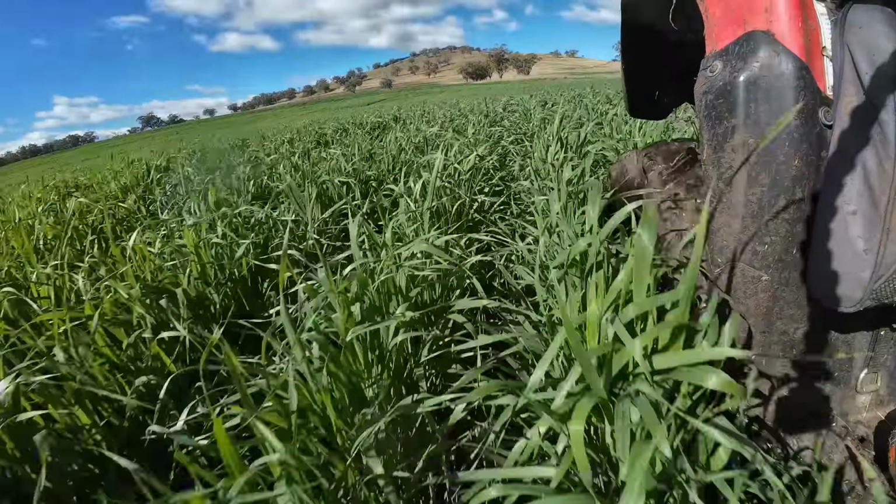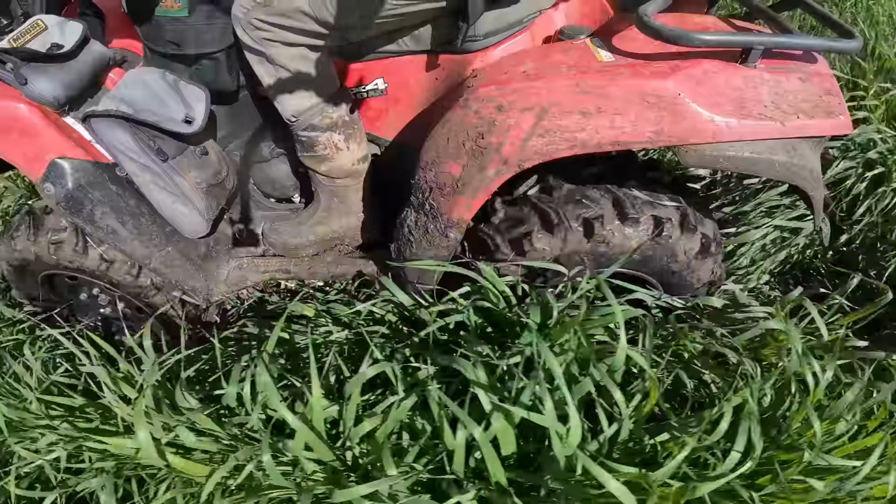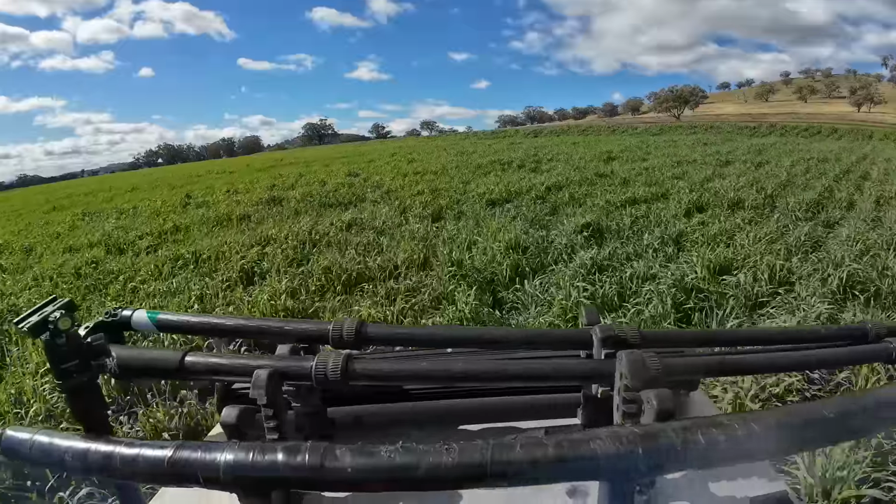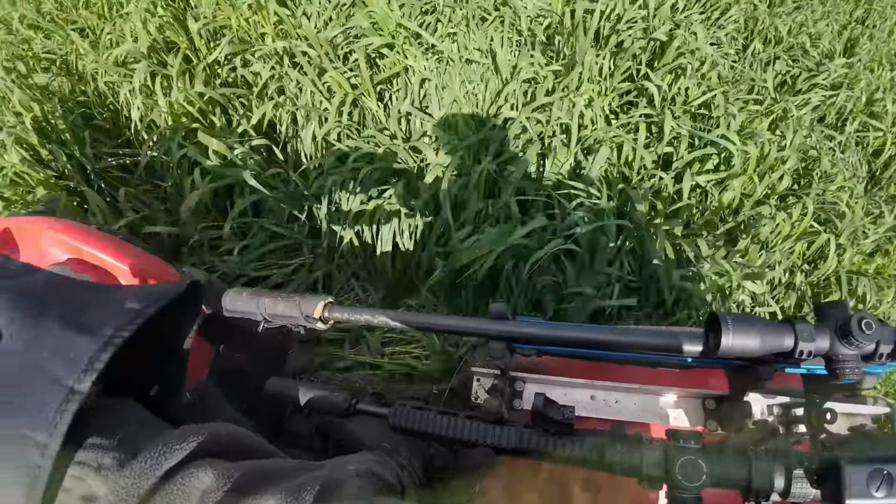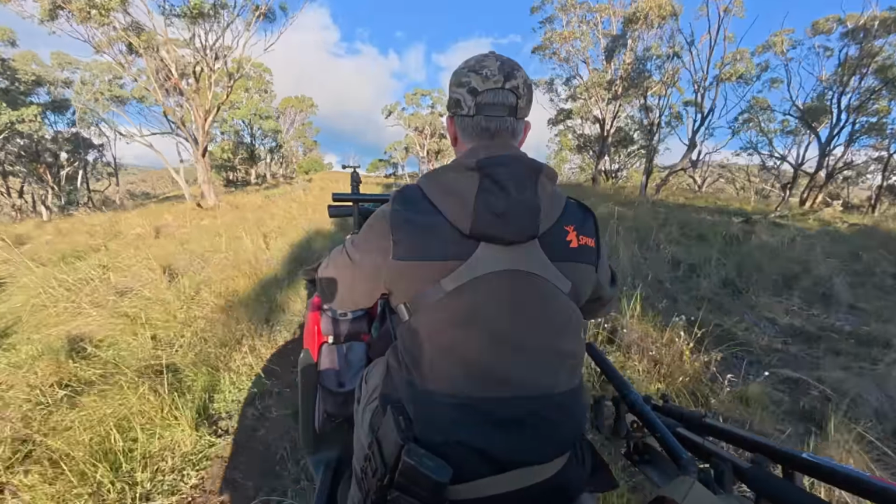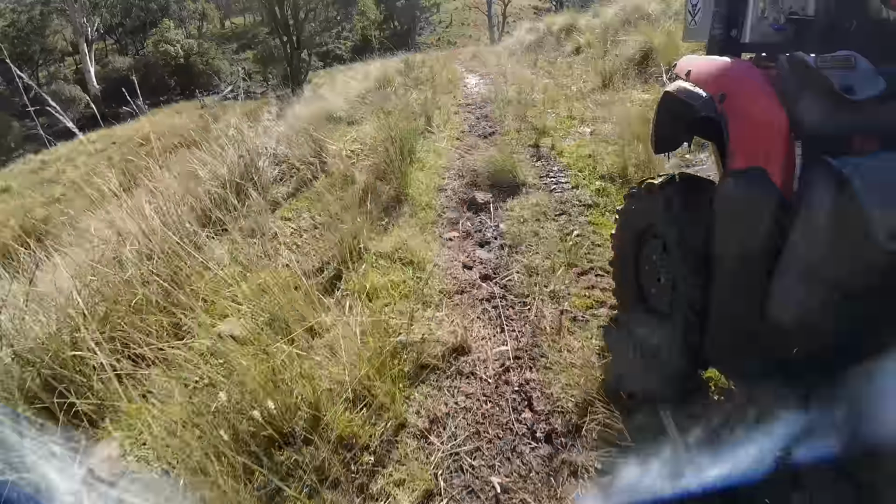I'm up and at things today, just cruising around the back of these oats trying to map out a few plans for tonight. The crop looks really good. There is pig and deer sign up in here. I guess that's why I'm on site doing what I do. Heading up into the hills today just to have a bit of a look, a scout around, and then we'll get back down on these oats this afternoon, see what comes out on dark.